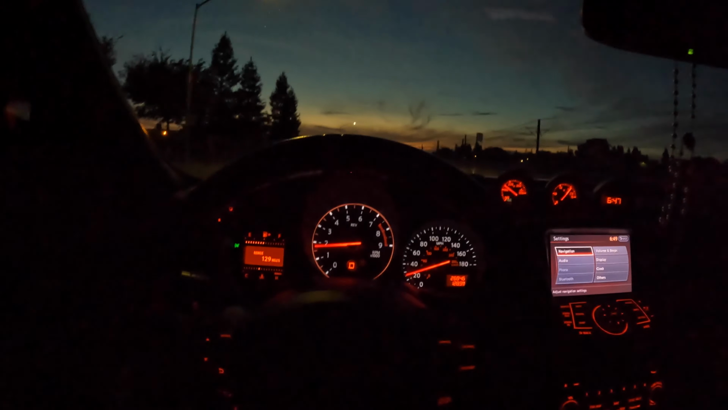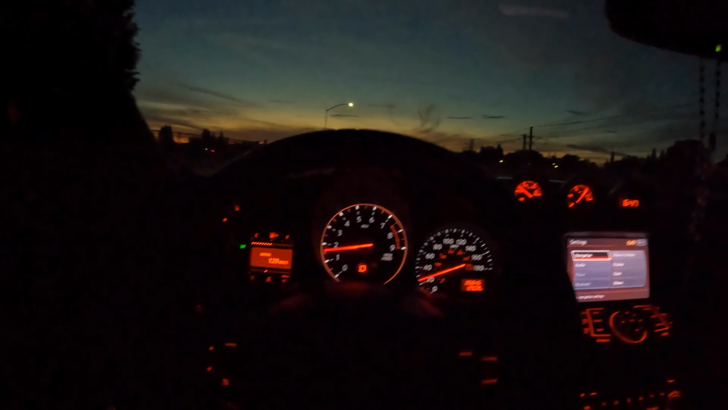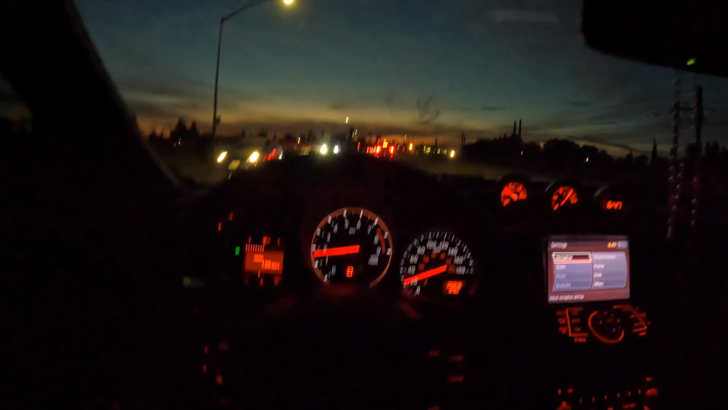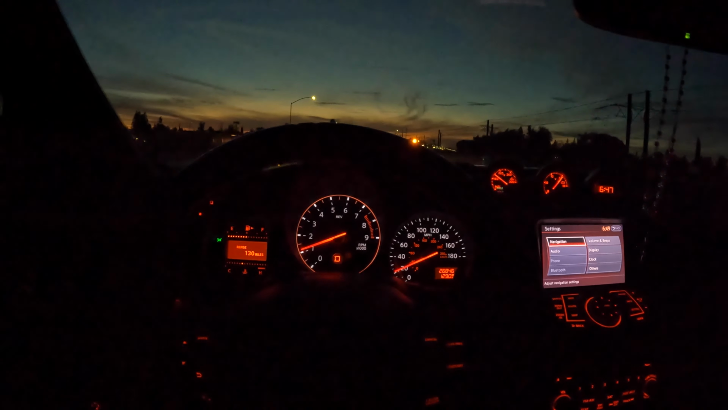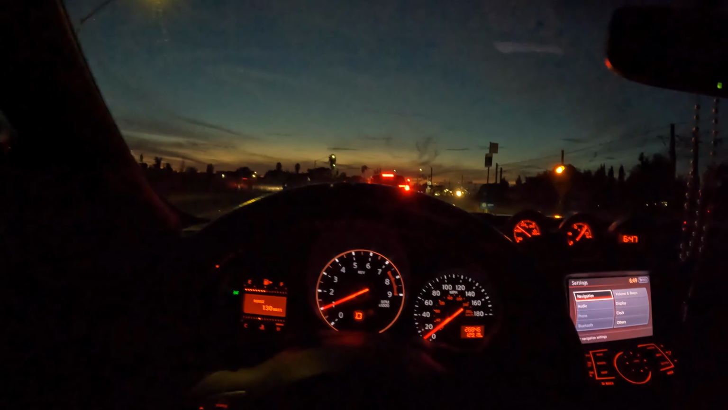Like I mentioned, we've driven this car in rain or shine. This car sees the road. Obviously, when the roads are perfect and the weather is nice, like today, it's just getting dark, but roads are dry, everything is cool.